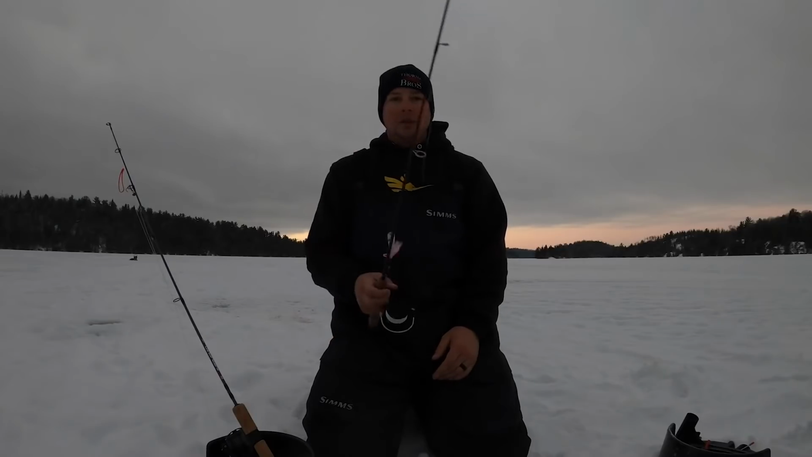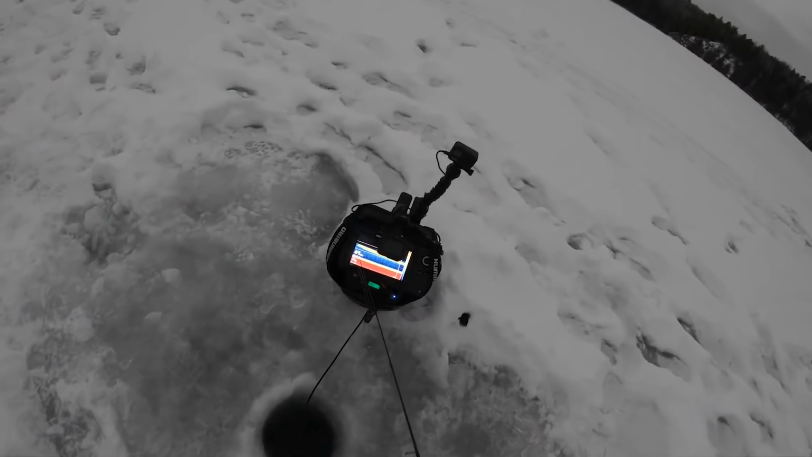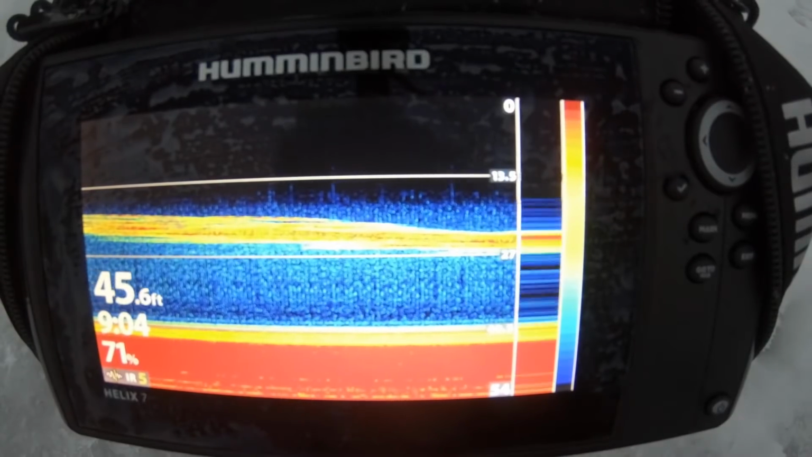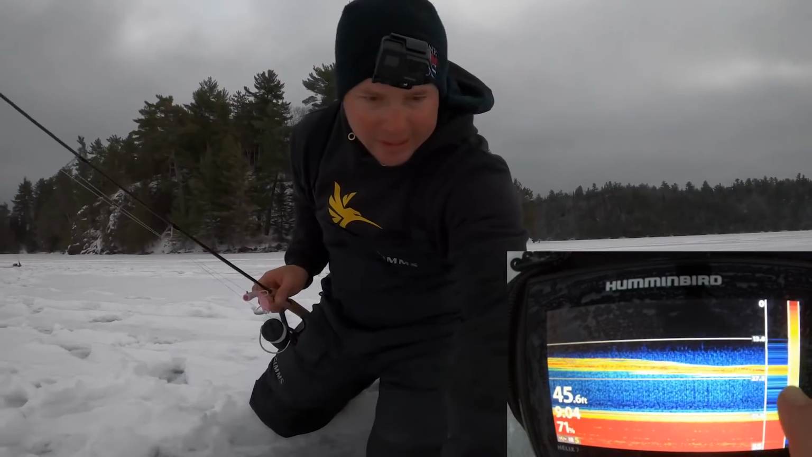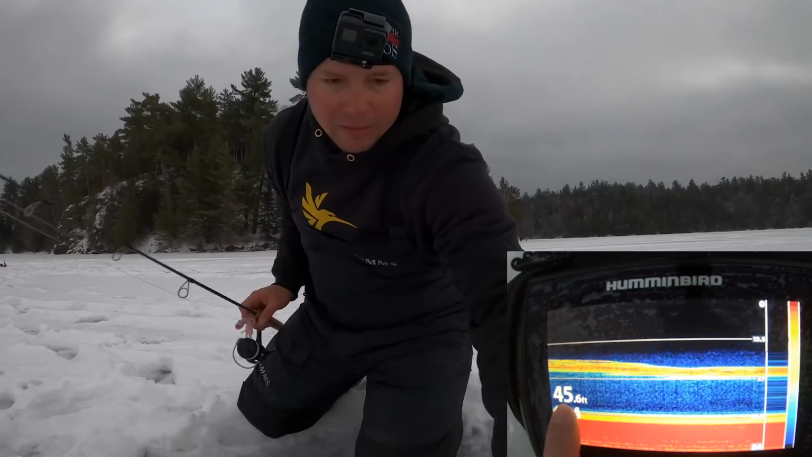And we're going to go catch a trout. All right, check this out, guys. I haven't even started jigging yet. I've got a bunch of bait here on the screen. Let me fire up the graph so you guys can see me jigging. But you can see all this bait here. This is all suspended bait fish. We're in 45 feet of water.